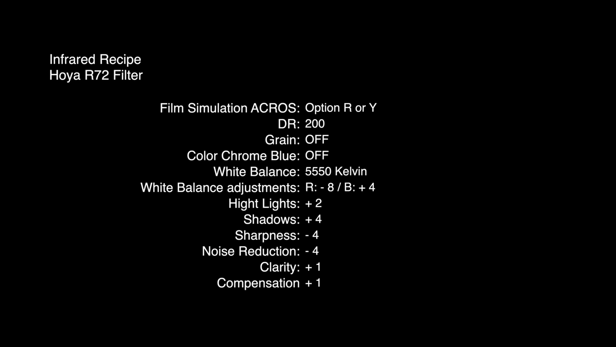So if you want to have your black and white picture straight out of camera, we need to have a recipe, and it's based on the Acros simulation. If you have an older Fujifilm camera that doesn't have Acros, you can select monochrome, that will work, okay? And with Acros, you have the option of yellow or red. If you select red, it's more contrasty. I prefer it, but you can try yellow if you don't want it so contrasty, okay? Dynamic range plus 200, I'll write you the recipe here anyway.